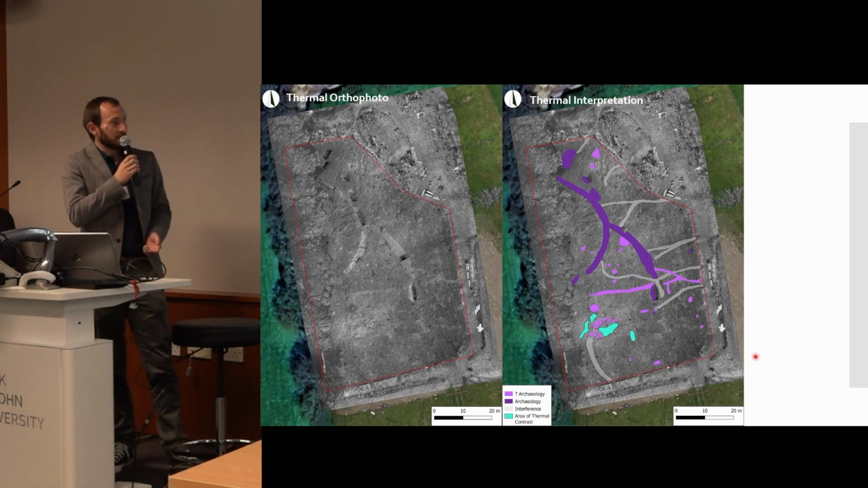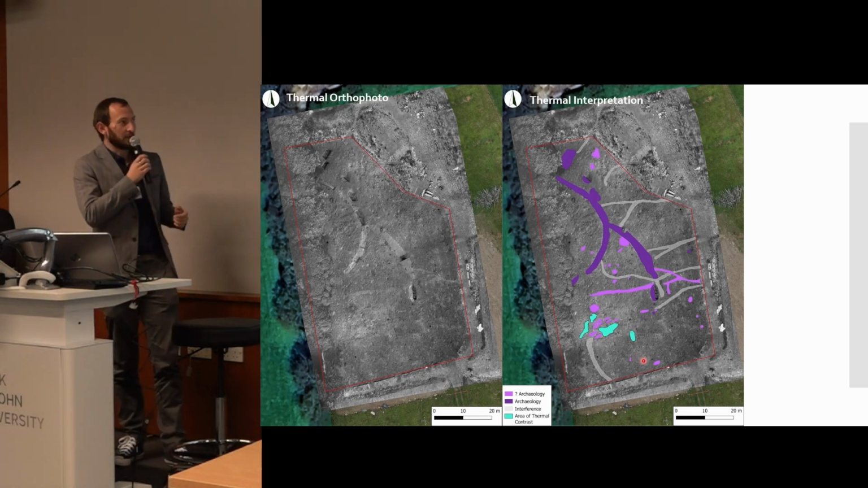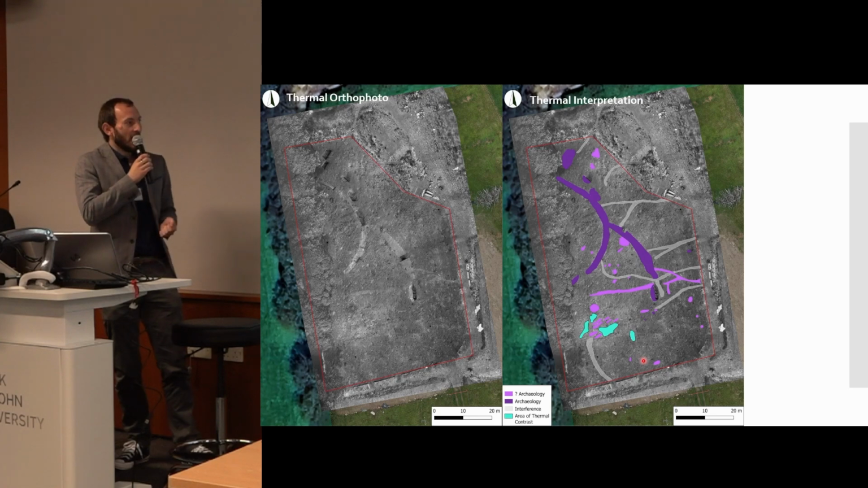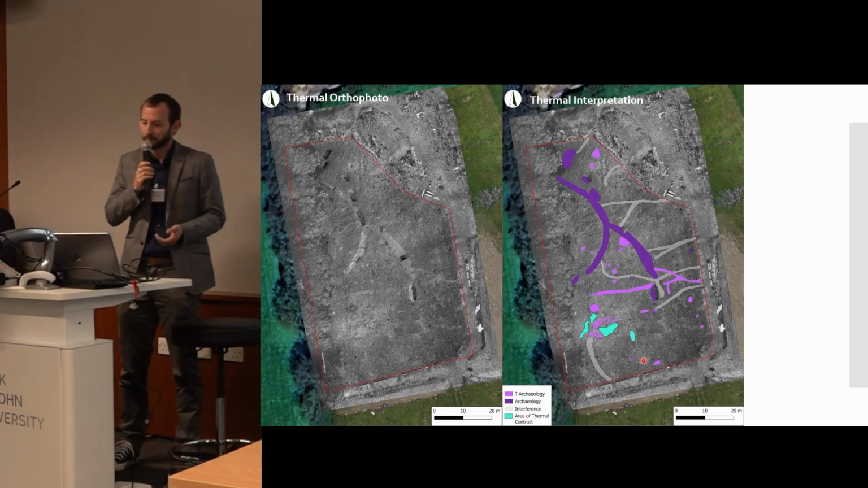In this instance, the main area of interest is this area here. These purple anomalies were identified. They're sub-oval anomalies that are roughly east-west aligned, and we interpreted these as potential burial cuts.